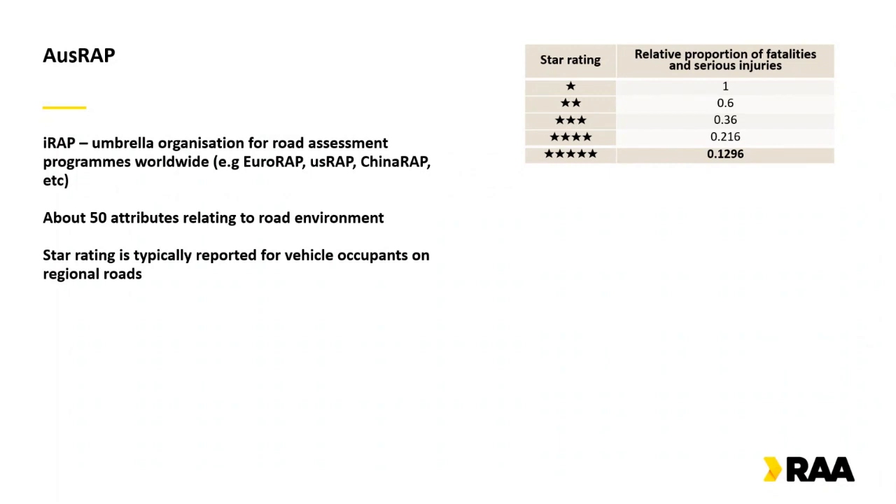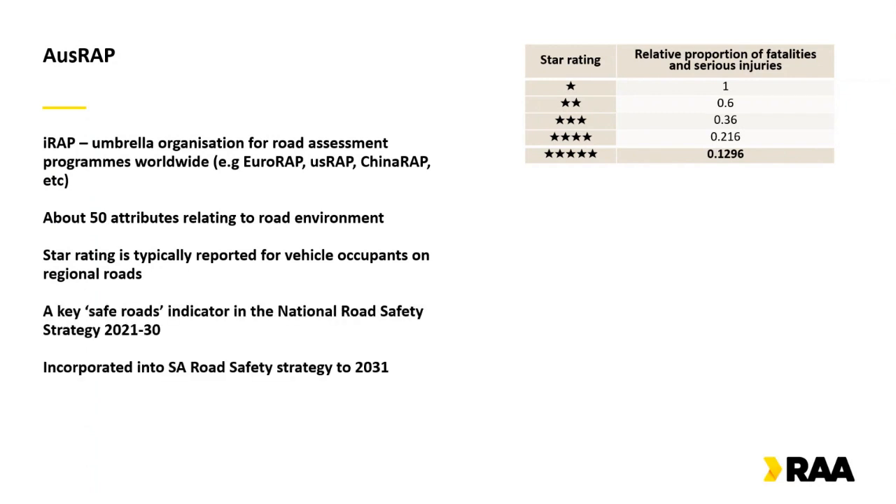So it can also be very useful for measuring the success of road upgrades before and after, to see, I guess, a measurable improvement on the level of safety.